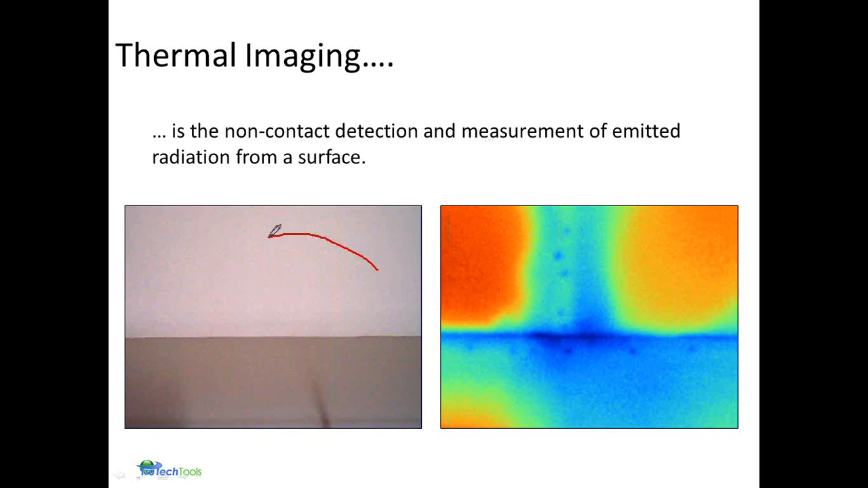What we see on the left-hand side is the ceiling and wall where they join. The image on the right, thermally, what we're seeing are the nails and the screws holding the sheetrock onto the wall, and we're seeing some anomaly there at the joint area. This area is a roof support beam that's going across the ceiling, just giving us an idea that there's some thermal issues going on, or some thermal differences behind the surface.